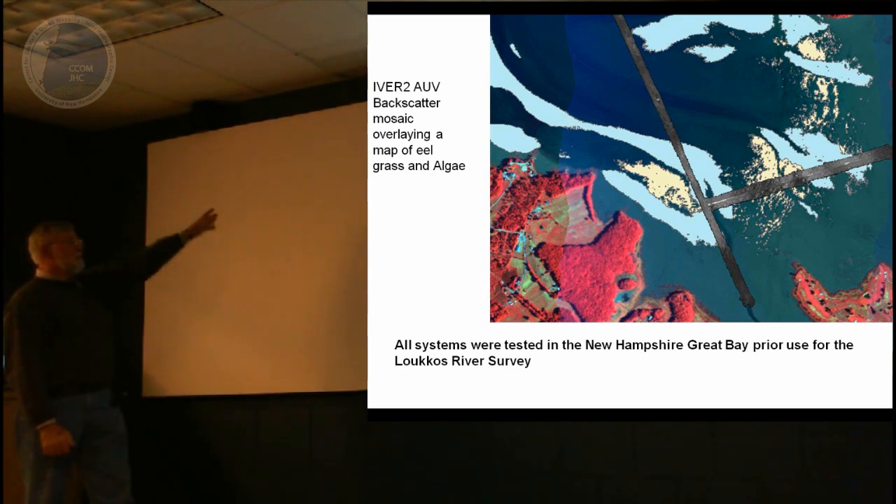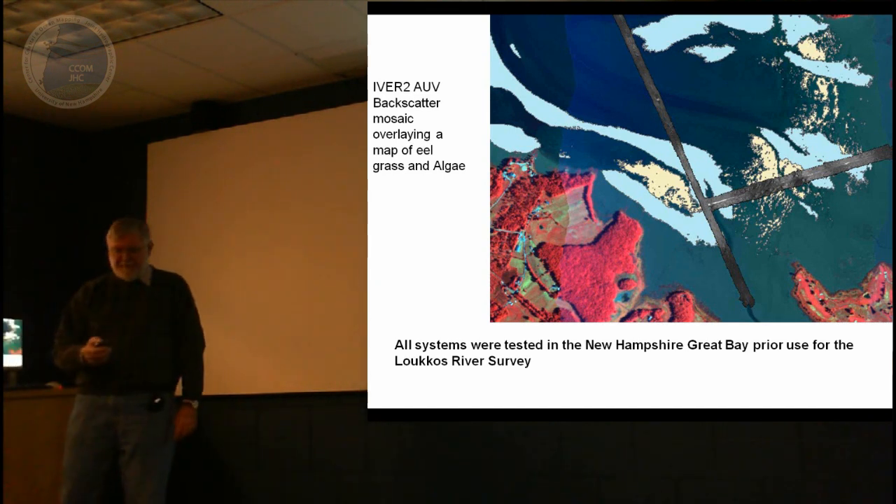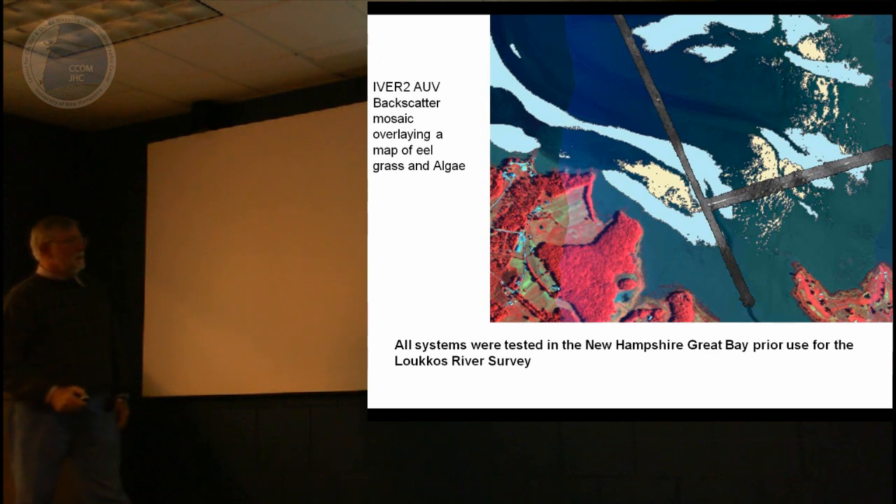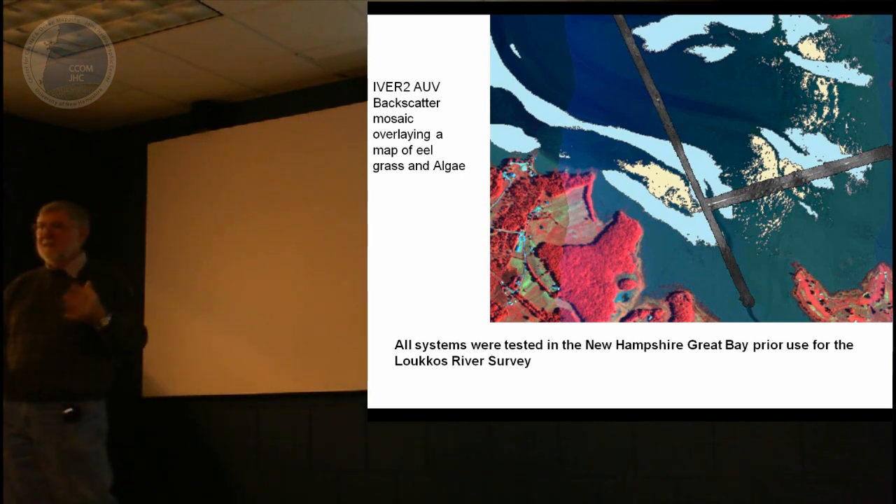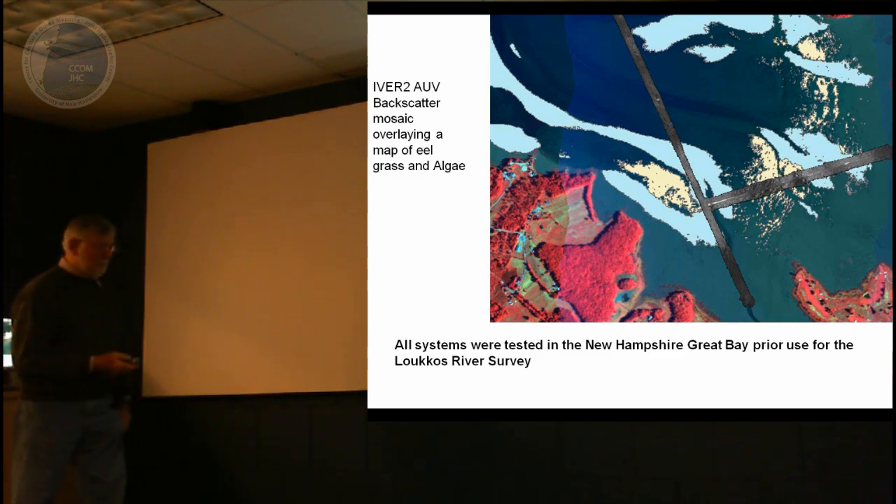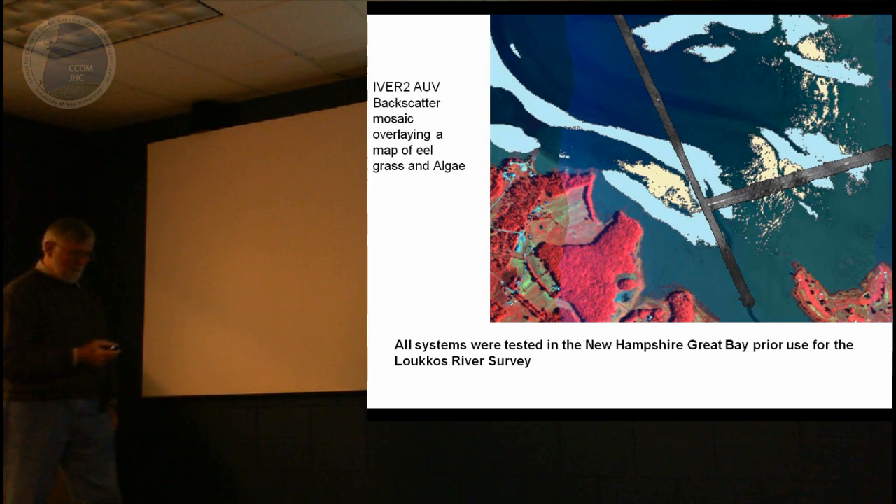Just a little bit about showing systems tested. We tested them all in Great Bay before we went, and this, courtesy of Shahak, is the eelgrass and algae. And here is the Ivor track. Actually, that day we ran 3 Ivors in consort. We organized them so that we could run 3 of them in parallel.